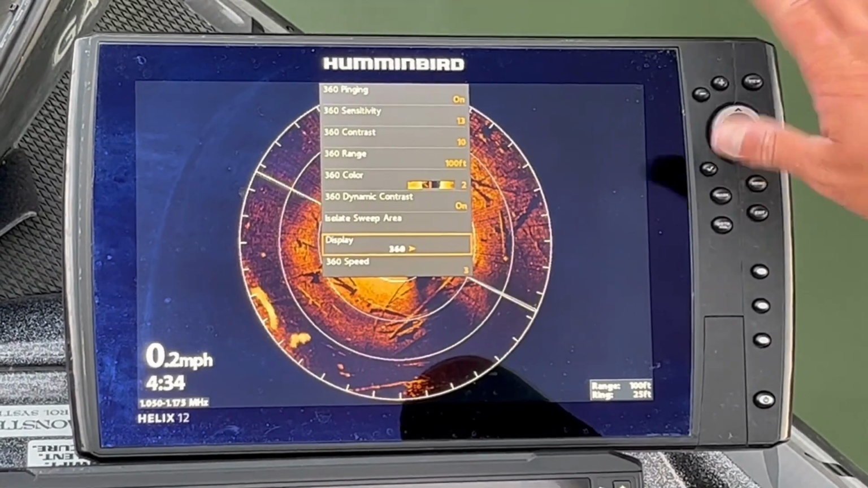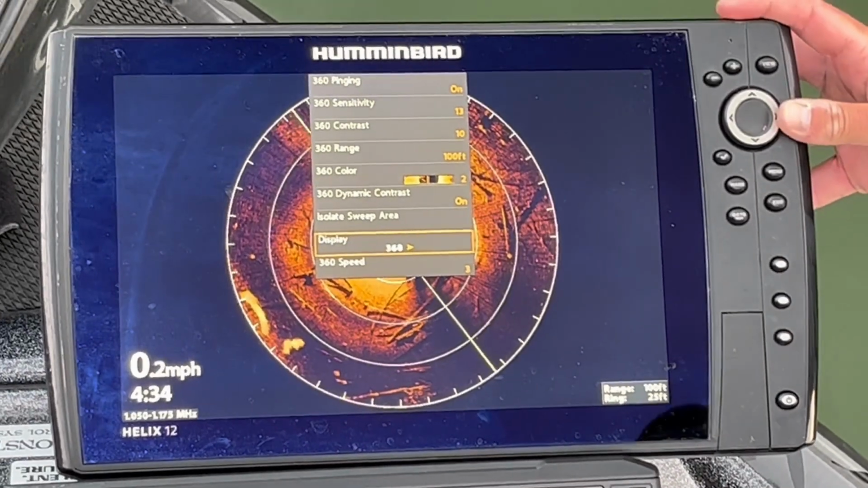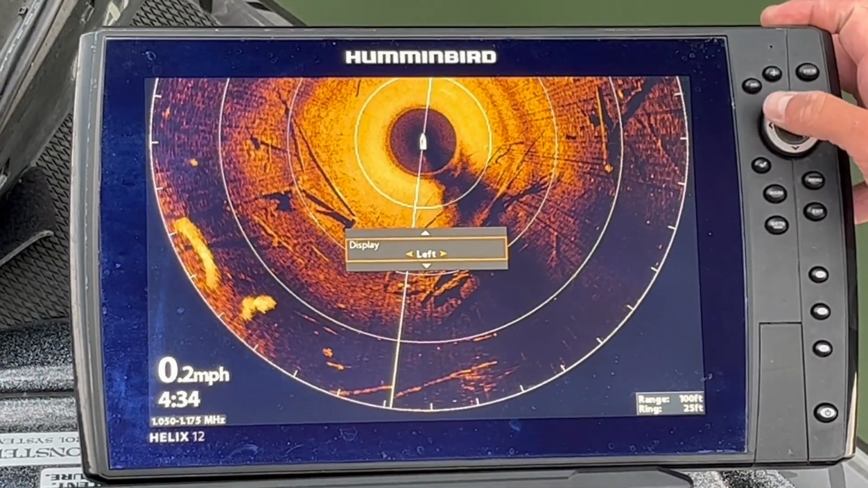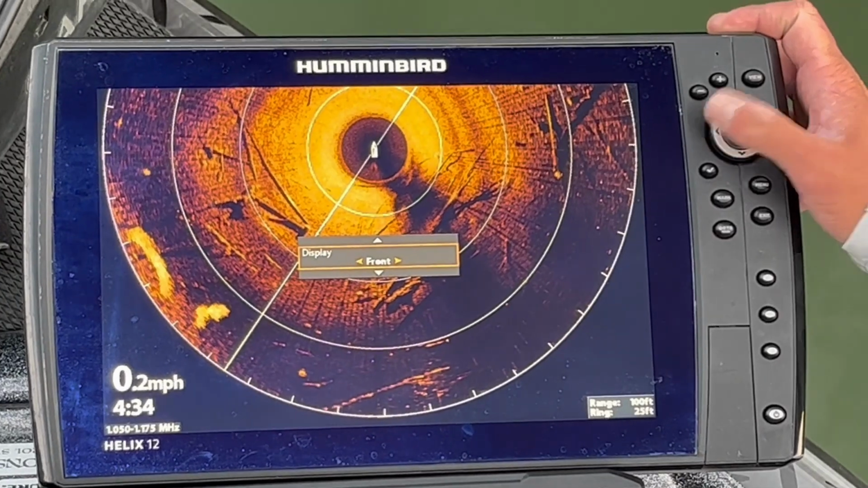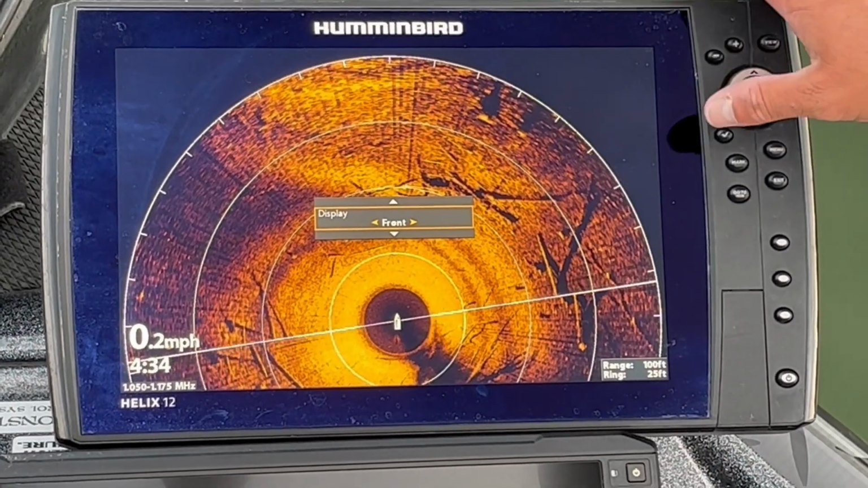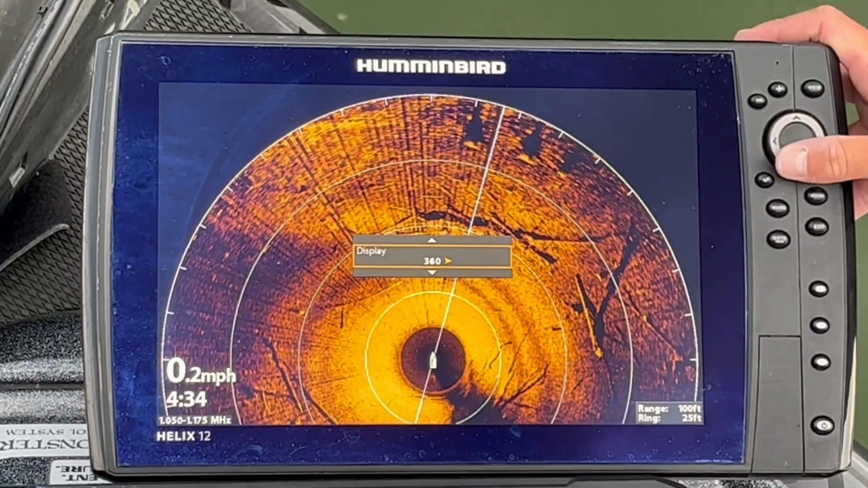And then display, so this is one that I do use sometimes. Most of the time I leave it on 360, but it also gives you the option to do front, rear, left, or right. The only time I really change this is when I'm fishing down the bank quite a bit, and I'll put it on front. If I'm moving down the bank faster, it will allow me to see the stuff that's in front of me and not really worry about the stuff that's behind me. So I'm going to change this back to 360 so we can see the whole picture right now.